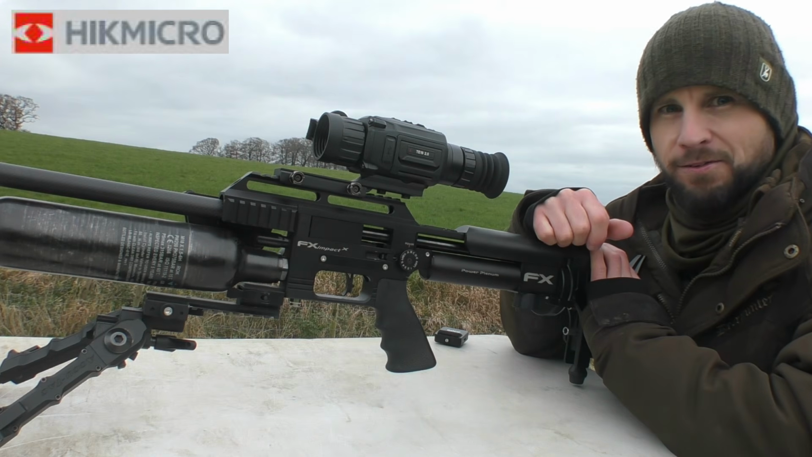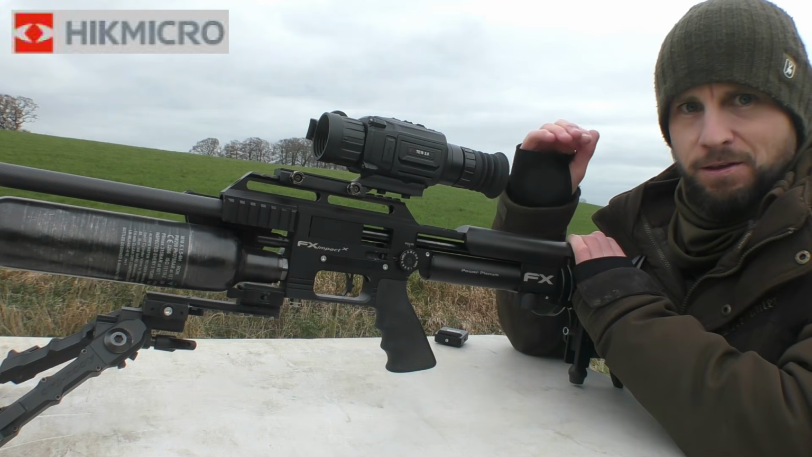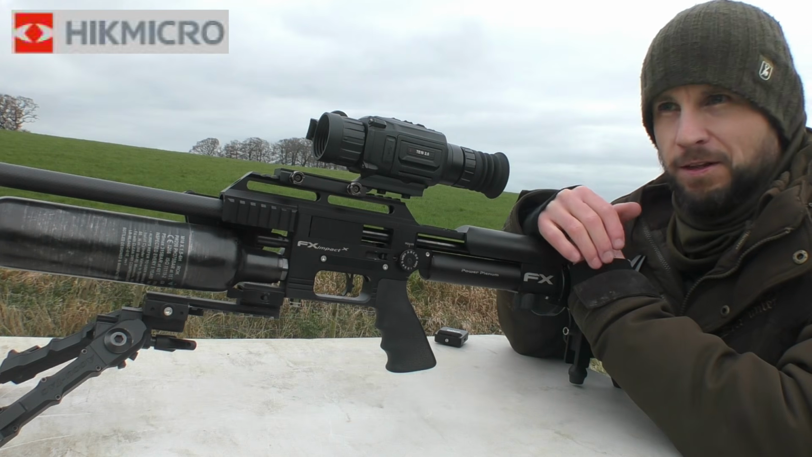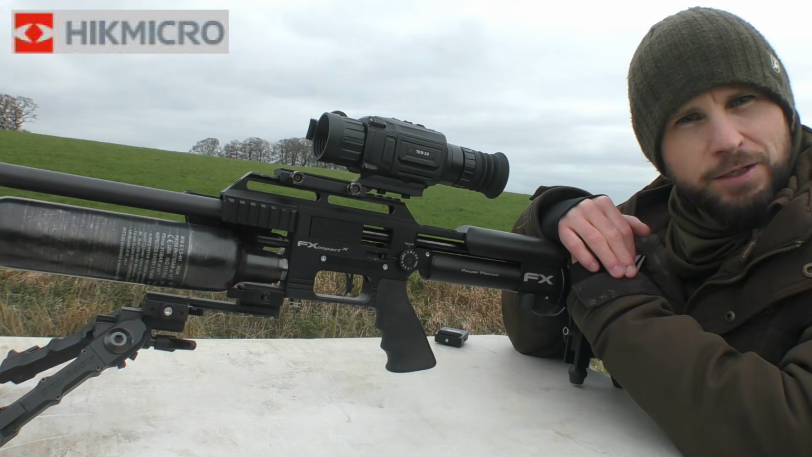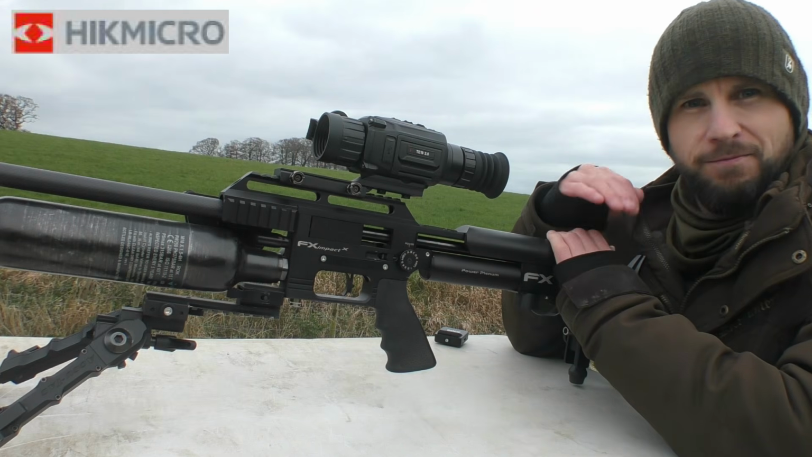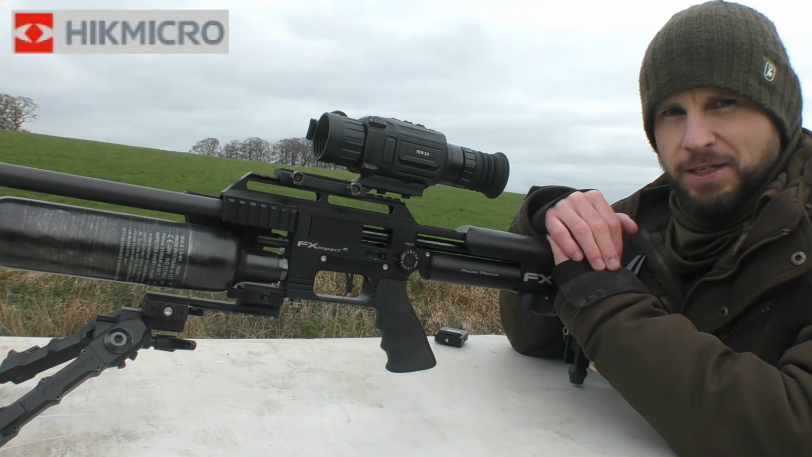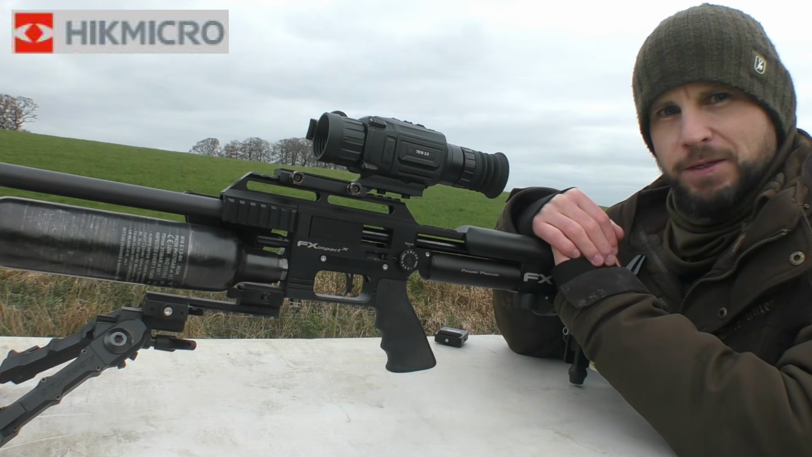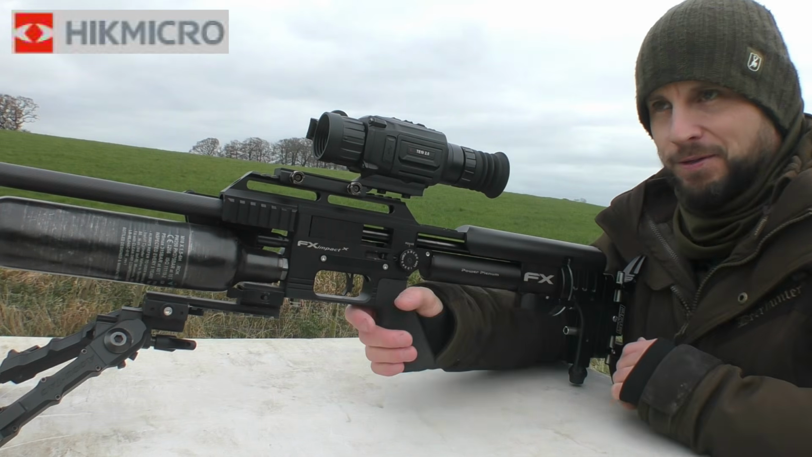What I will say is, if you are using this during the day, which you can use it for, you've got to turn the brightness up. When I got this, it was set at 5. It was a little bit difficult to see. Turned it up to its highest brightness, which was 10. Perfect, very clear. I can imagine that when you're shooting at night though, you might want to turn that brightness down slightly, because it might be a little bit overpowering through the eyepiece. But yeah, I'm really surprised. I'm really happy with shooting this.